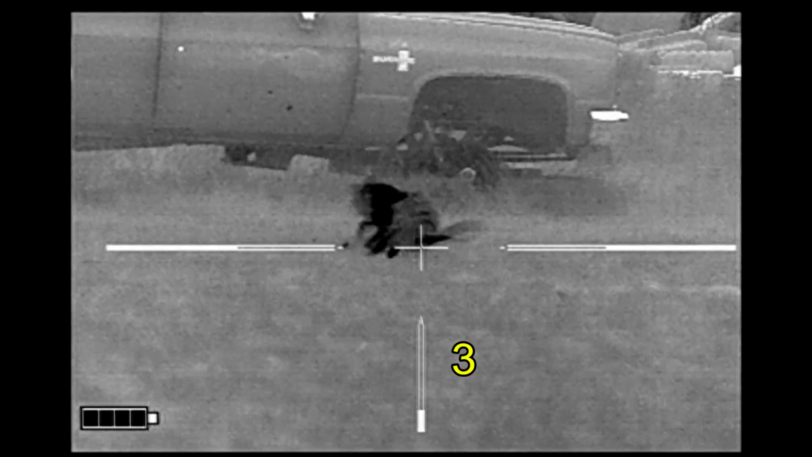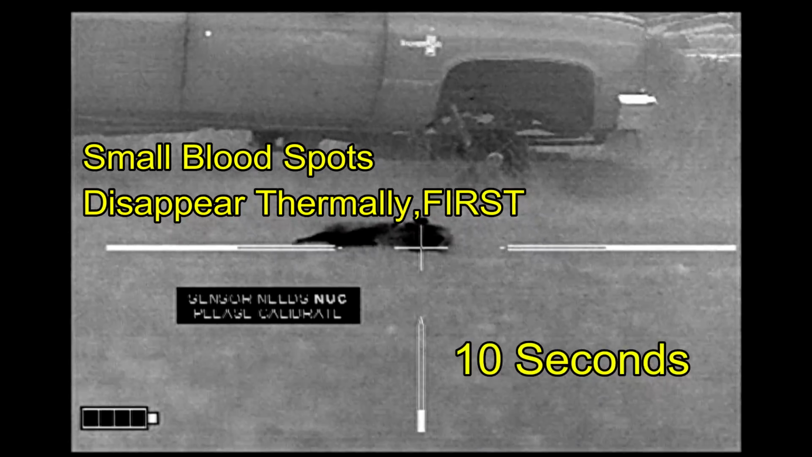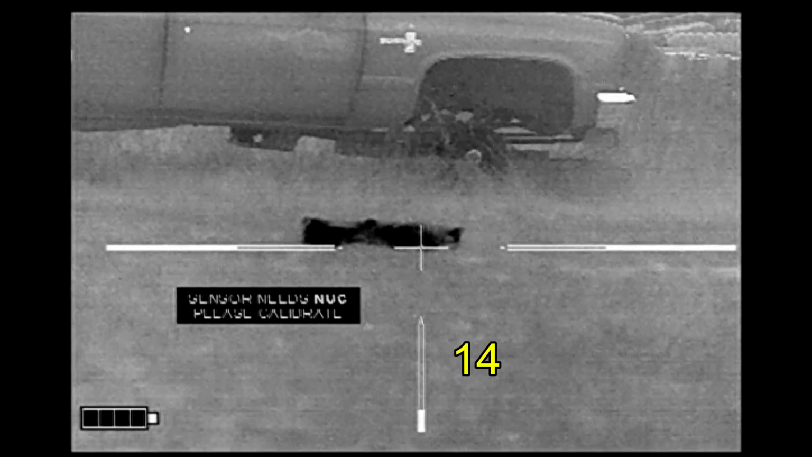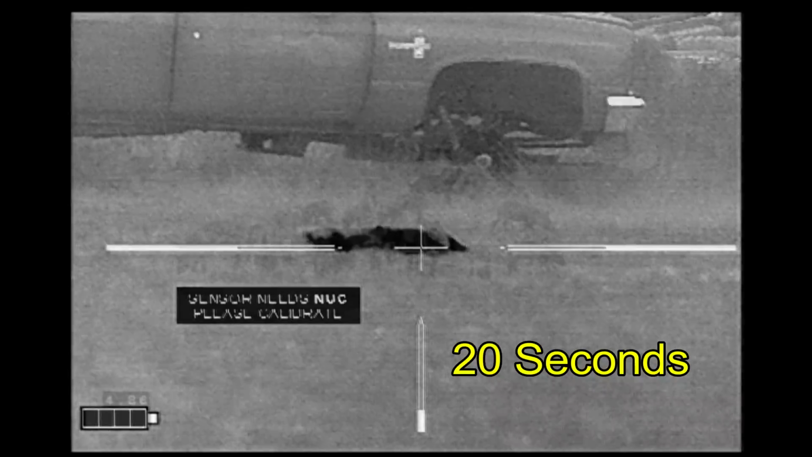So I've got the second counter going. And just inside of a few seconds, the smallest spots have disappeared completely. The larger spots are a little bit slower to go away, but they're slowly fading as well. And by 20 seconds, they're almost completely gone.